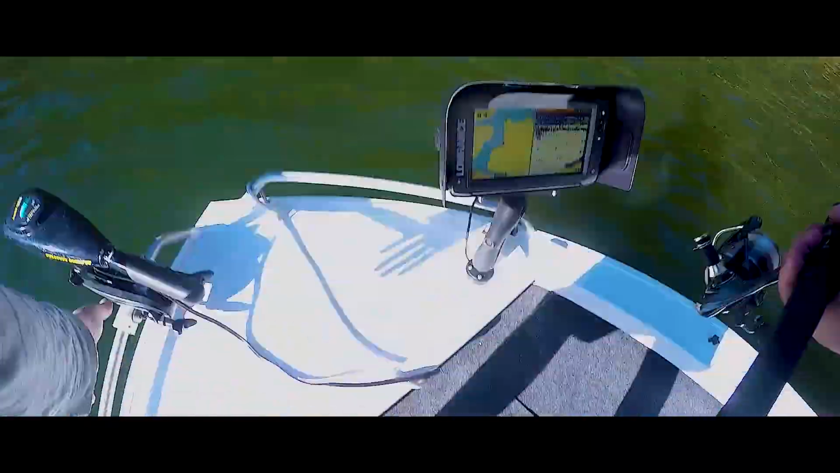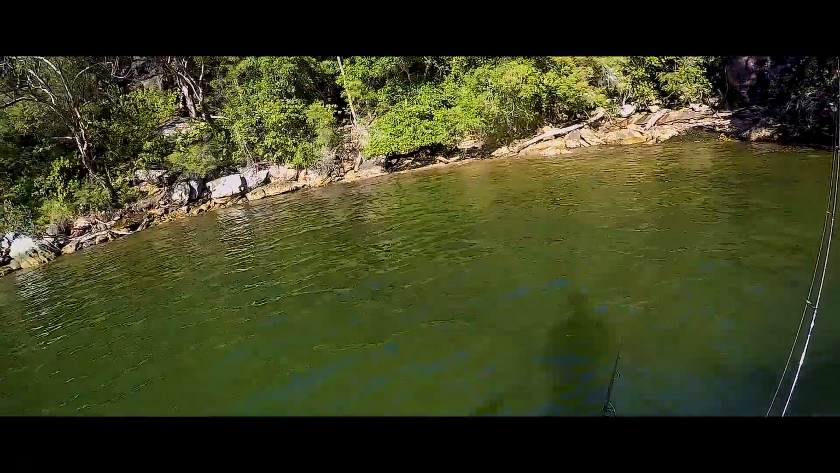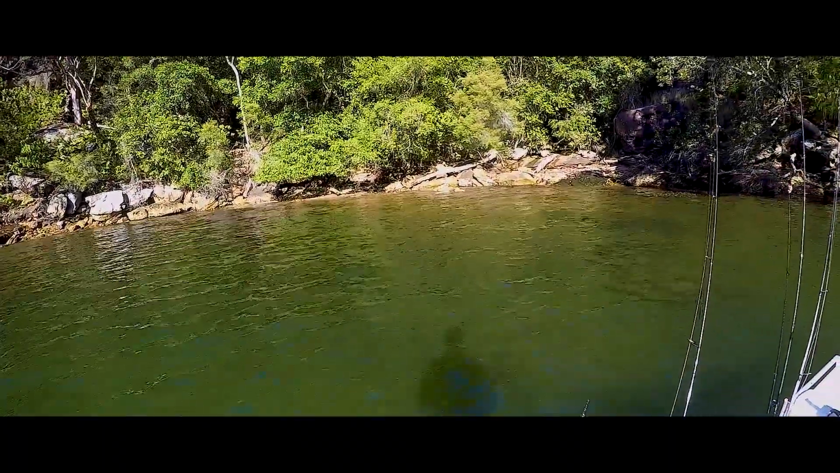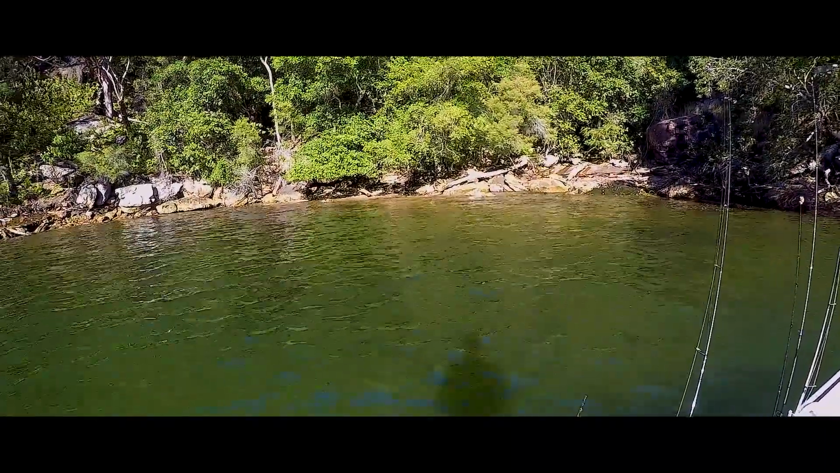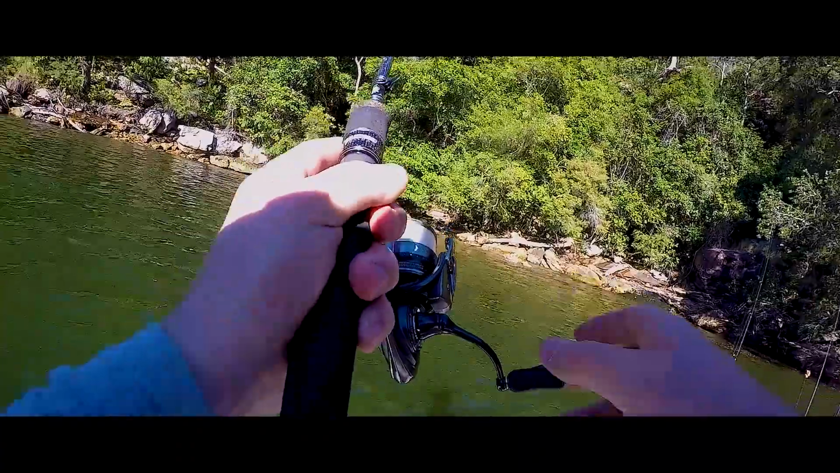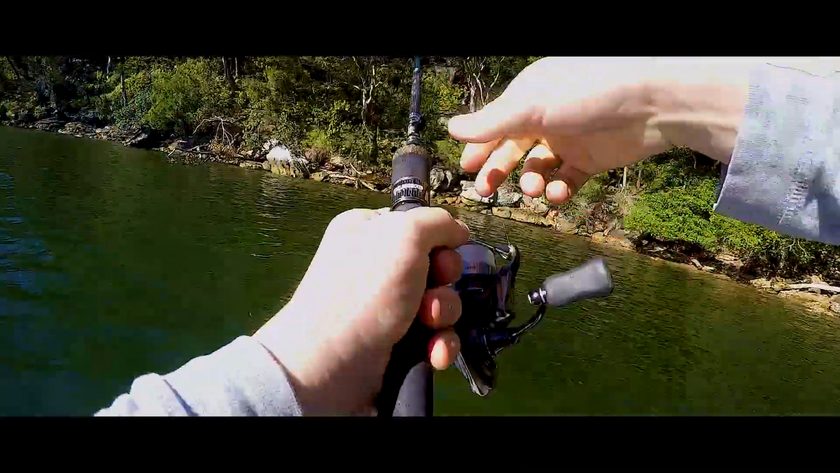So that sounder that you see on the front there is the sonar that's being wirelessly transmitted from this console MFD, which is really impressive. So we only had to get the power cable up there to get that sonar image.